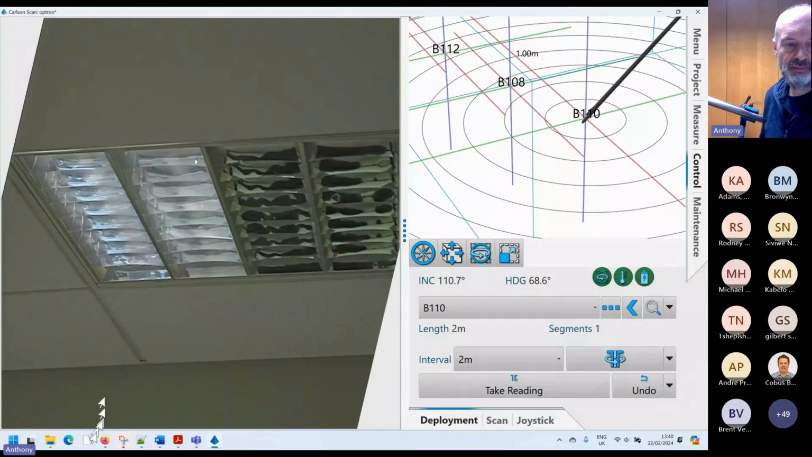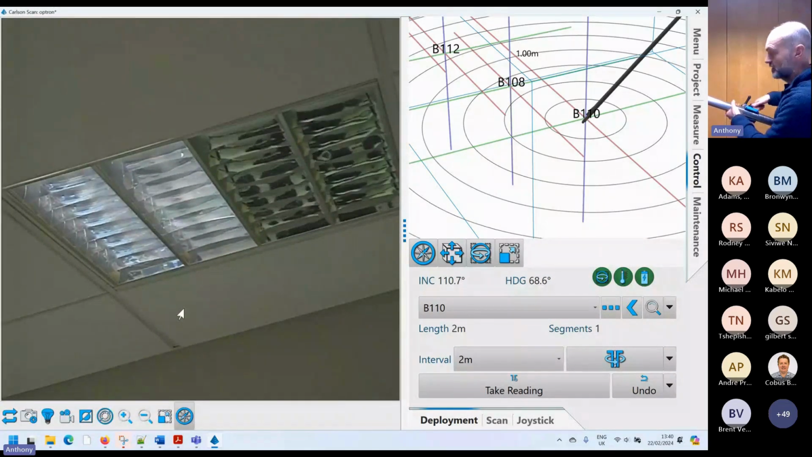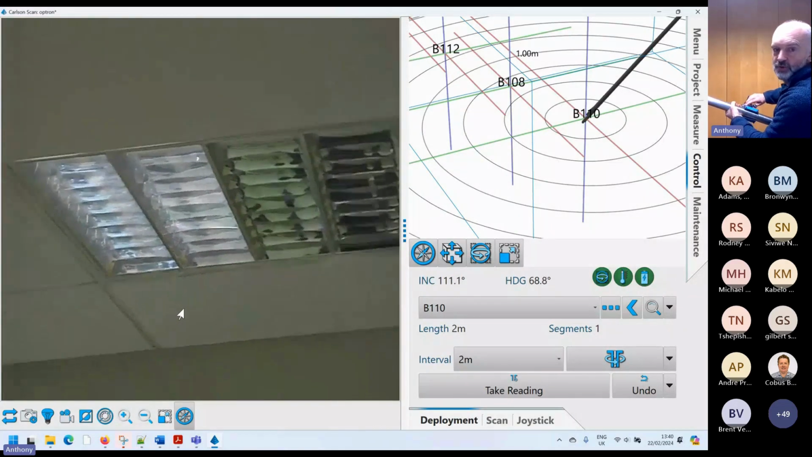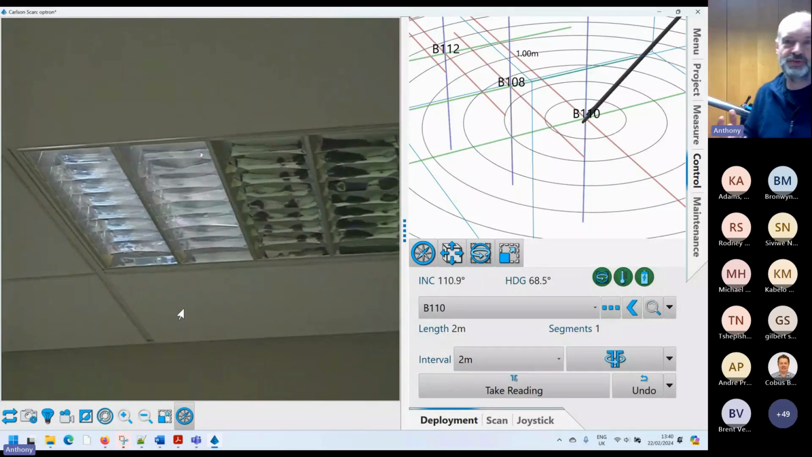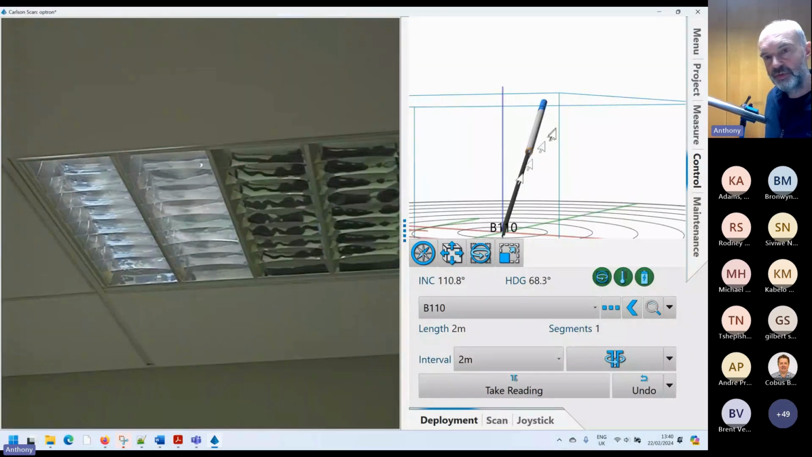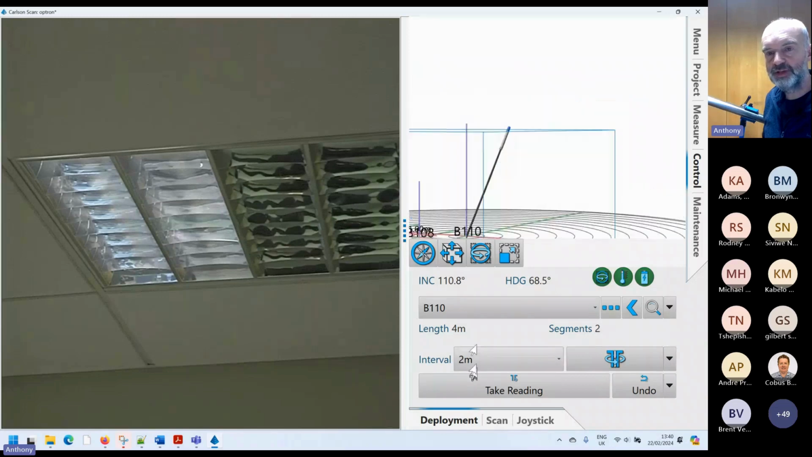So at this point, the screen just switches, because the main thing you're going to be watching as you deploy is the camera, because you want to be absolutely sure you know exactly when you hit the void and exactly when you are coming close to any obstructions, that kind of thing. But you can also see the graphic on the right here. So every time I take a reading, you'll see the probe advances by 2 meters.